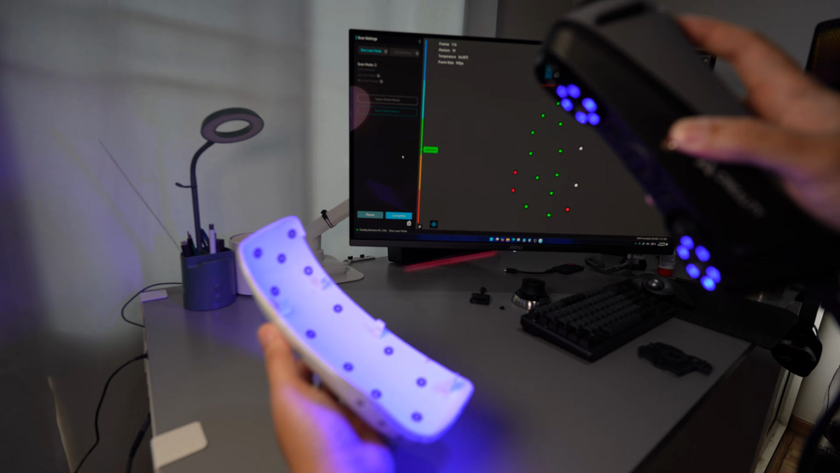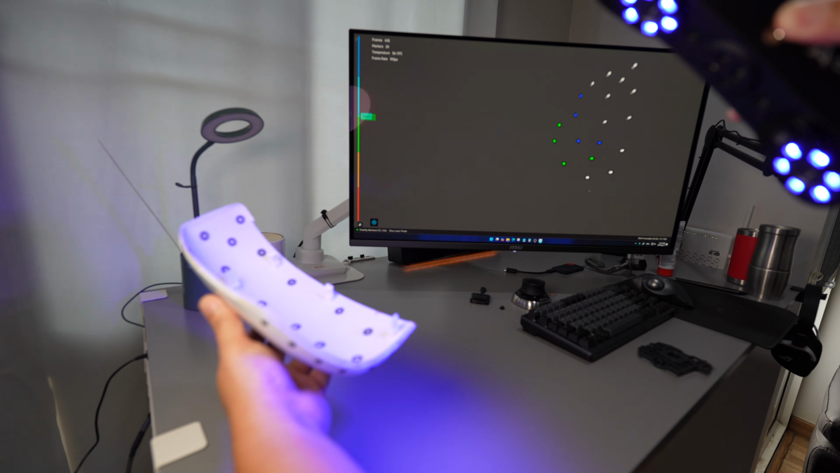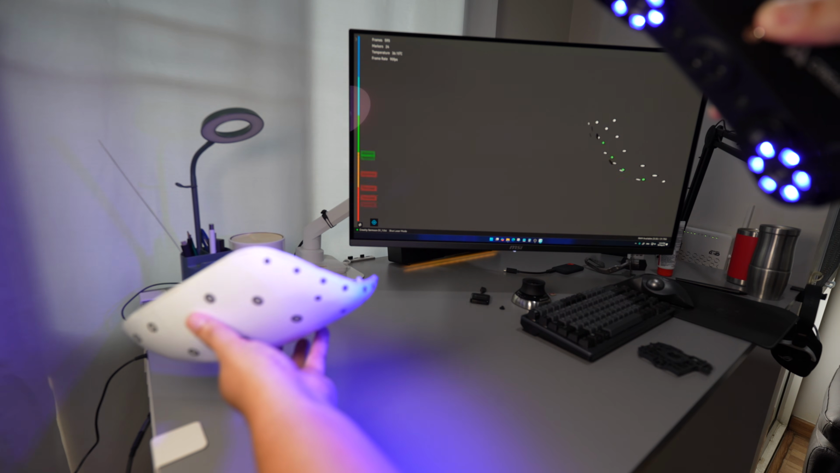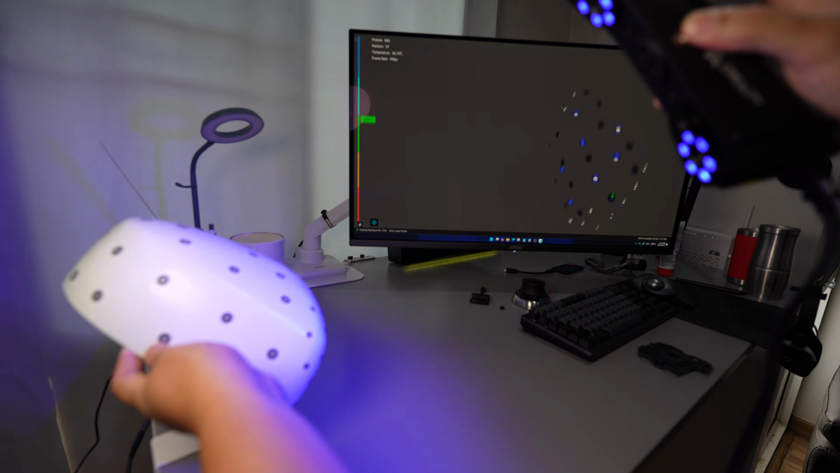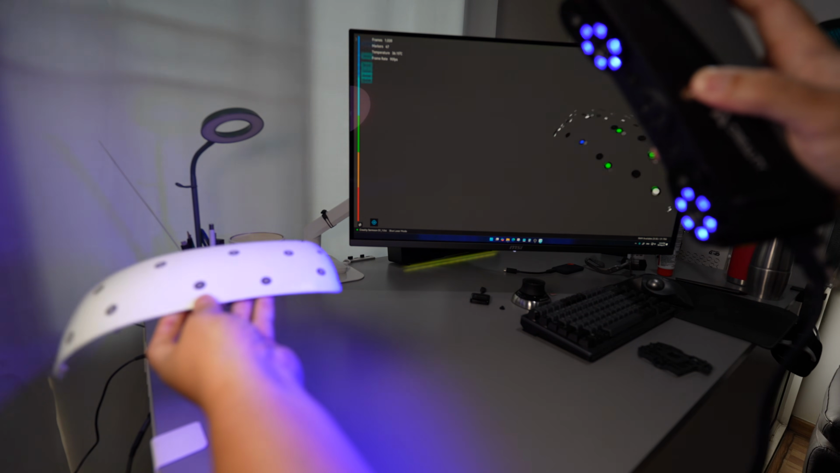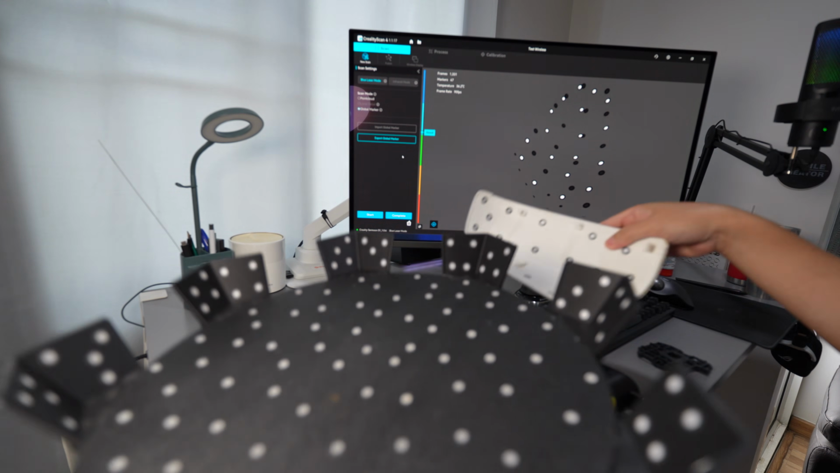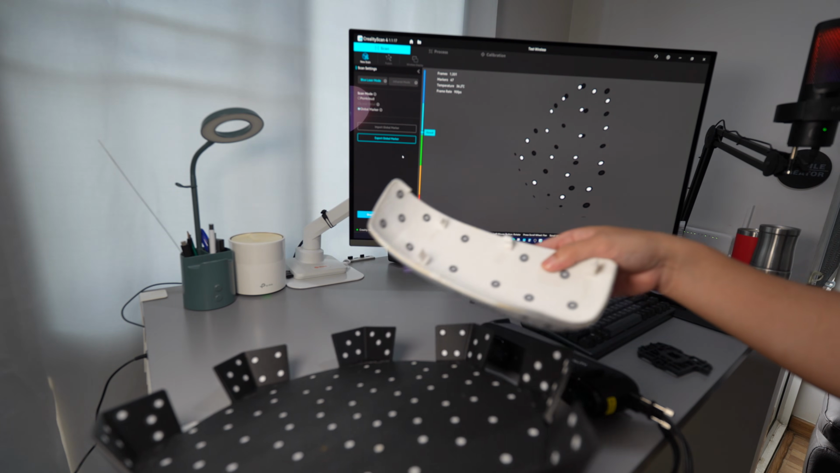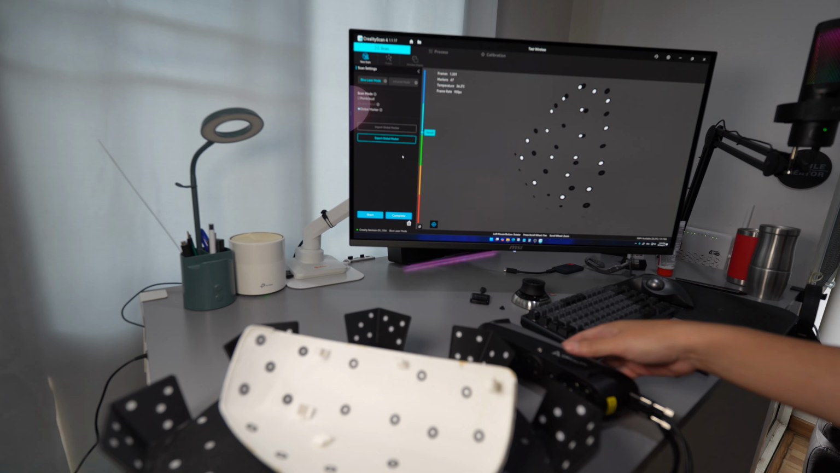Okay, start scanning. So when I flip it to the other side, it's quite easy, because it has a larger field of view. Now I can scan all the markers. I can just place it on the turntable and continue to scan for the point cloud.